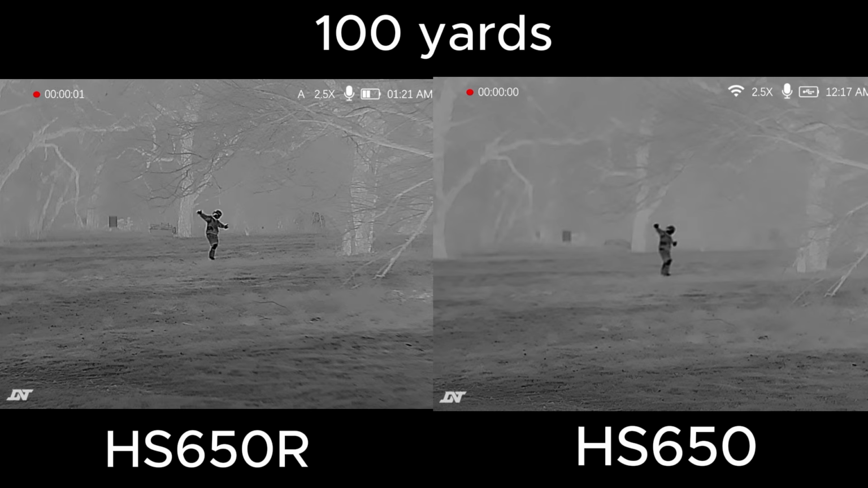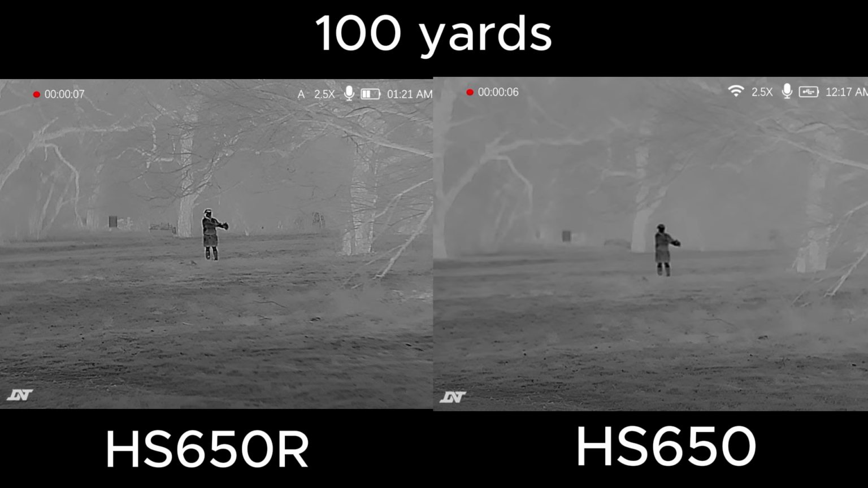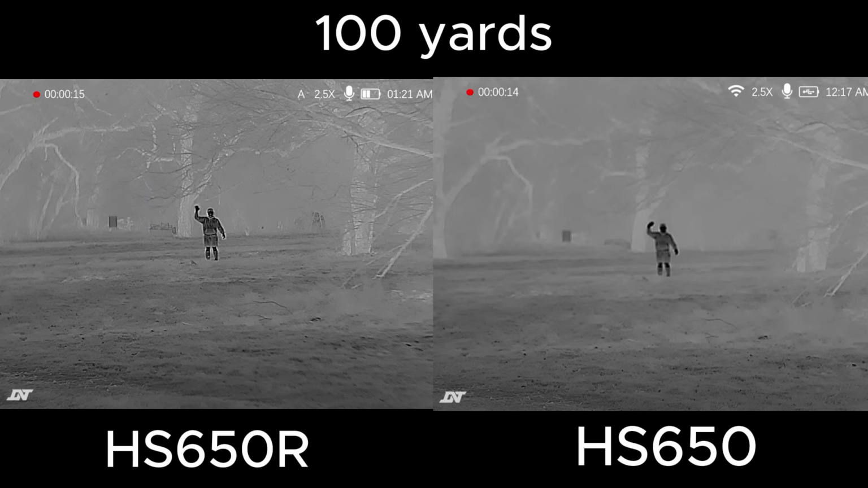Now he's going to stand around at about 100 yards, so you can see the difference. The LRF version has a little bit of a white ring around the camera, which I've noticed. I didn't notice that the other night, so it could be that we're doing this in the daytime, but I'm not 100% sure.